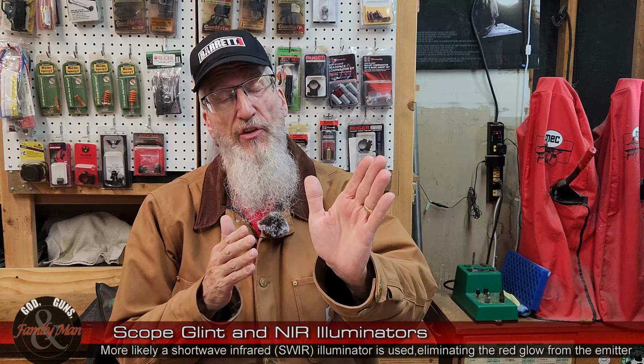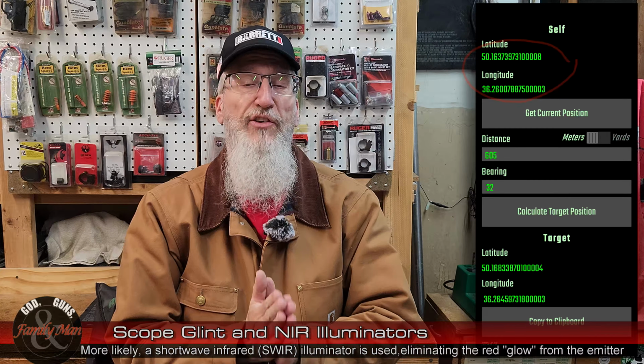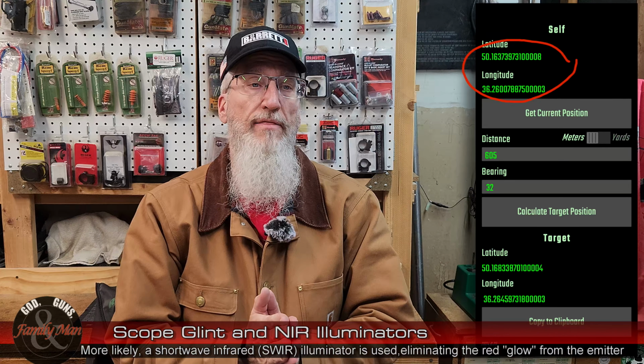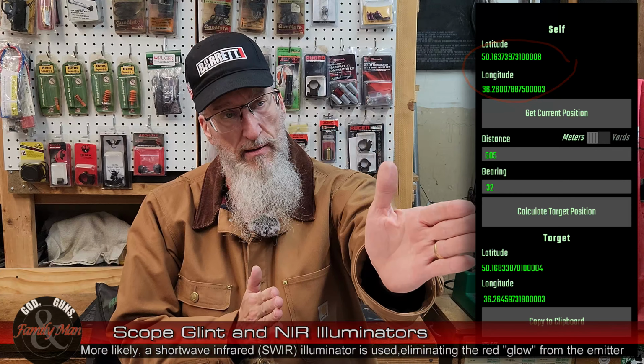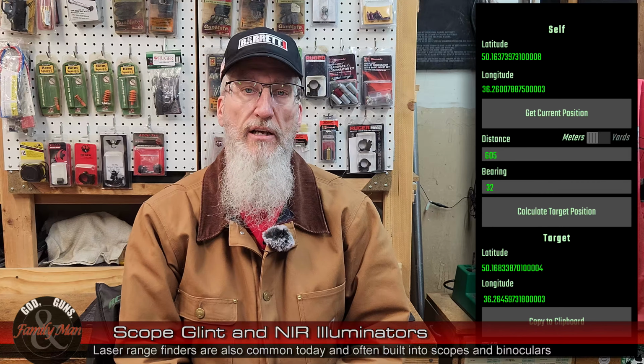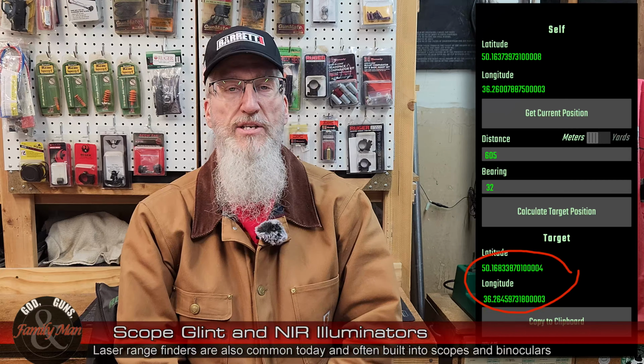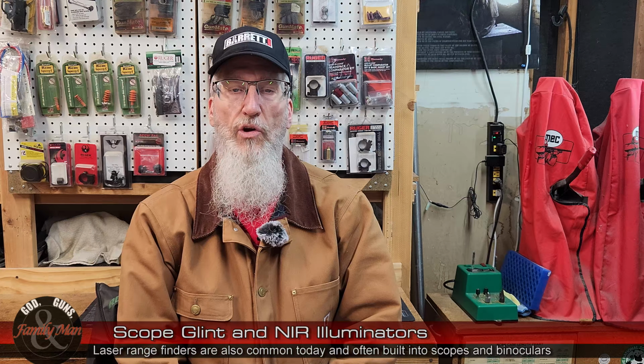Once that detection is made, the observer knows their location, the X and Y location. They then know the bearing to that detection. And with a laser rangefinder, you now know the third part of the equation, and that is the distance from the observer to the target location. A little bit of relatively simple geometry, or let the computers do it, and you've got the location of that position of that distant target.